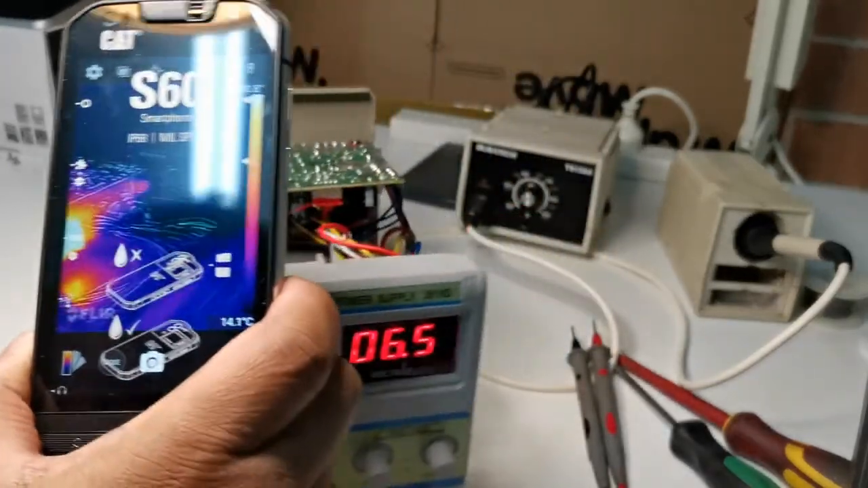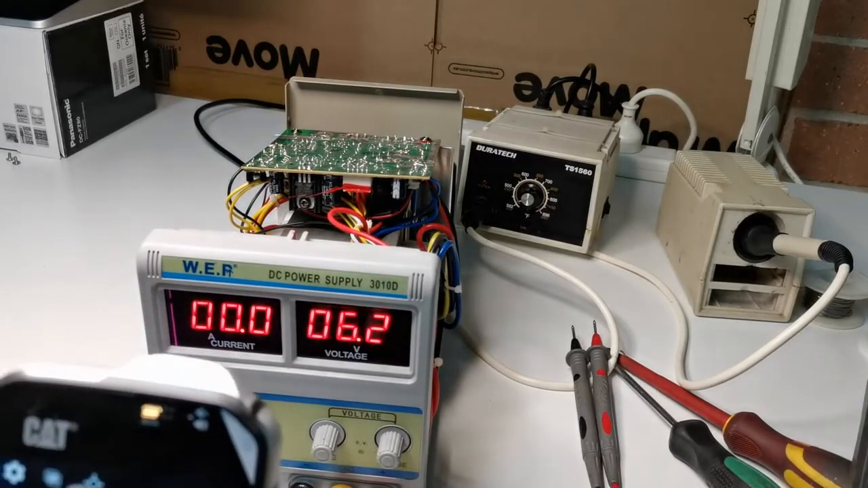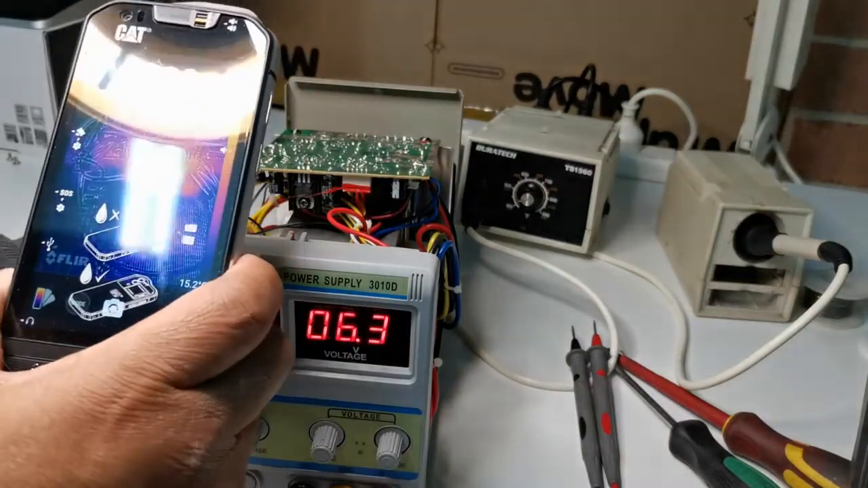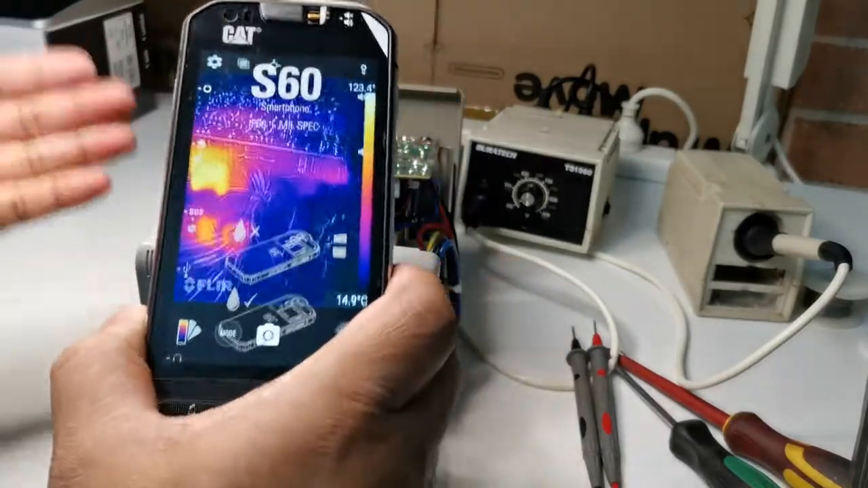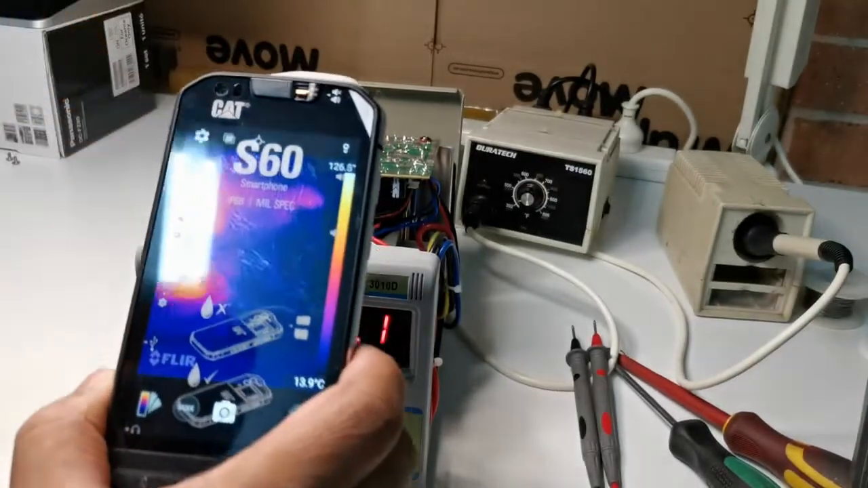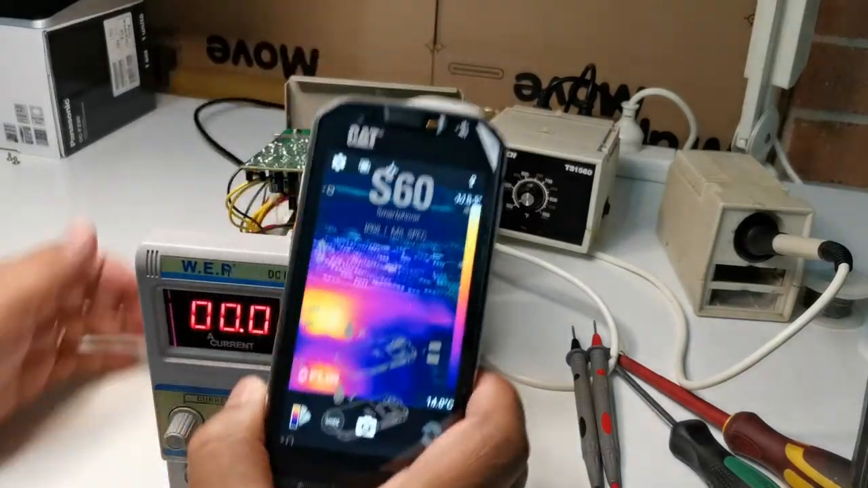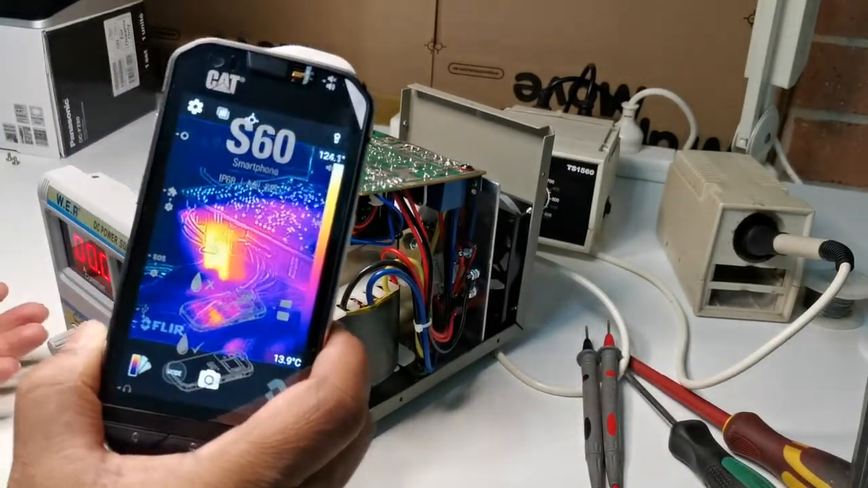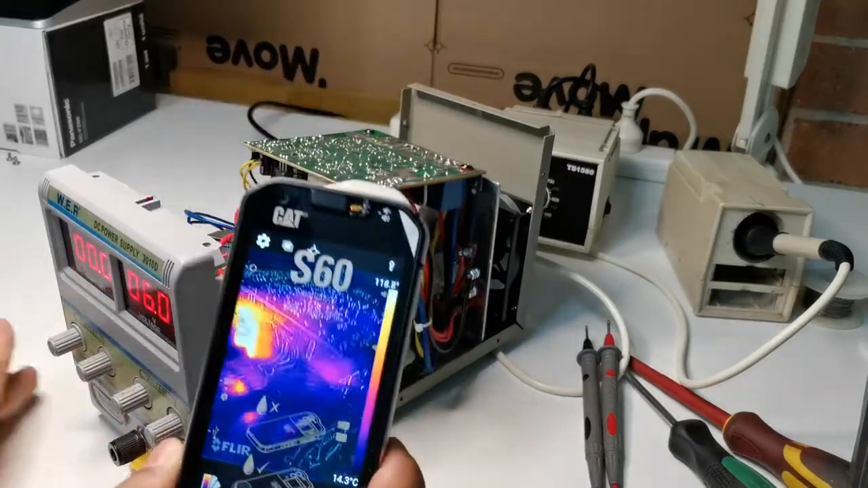So obviously something is loading, and the voltage is gradually dropping, 6.5, 6.2. So yeah, this is a really good instrument to find a faulty component. You can touch it with your hand, but obviously that really hurts. It's really hot. Imagine it's 130 degrees. You can't touch it. It's like touching the tip of a soldering iron. A soldering iron is normally at 270 to 320 degrees in normal operating condition.